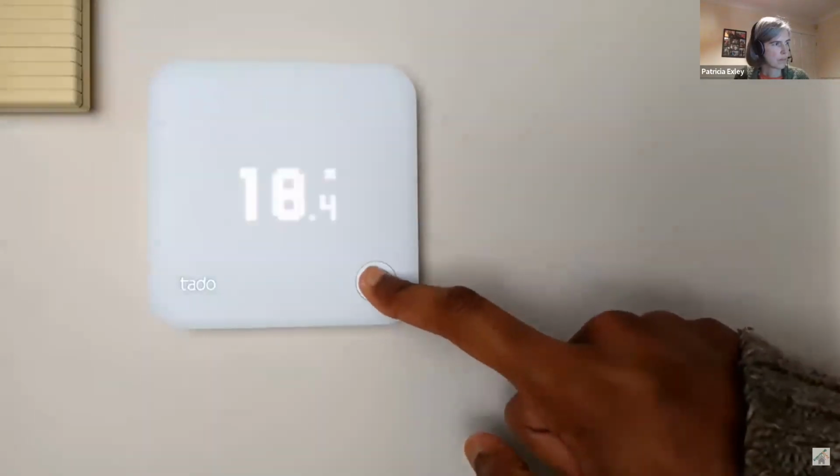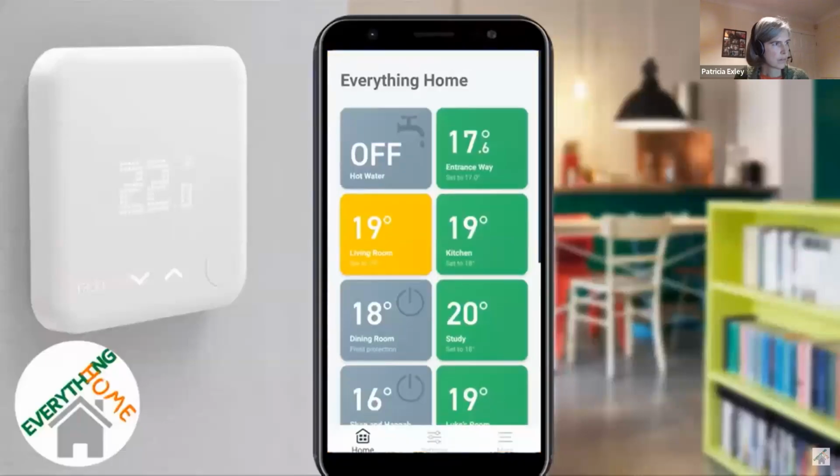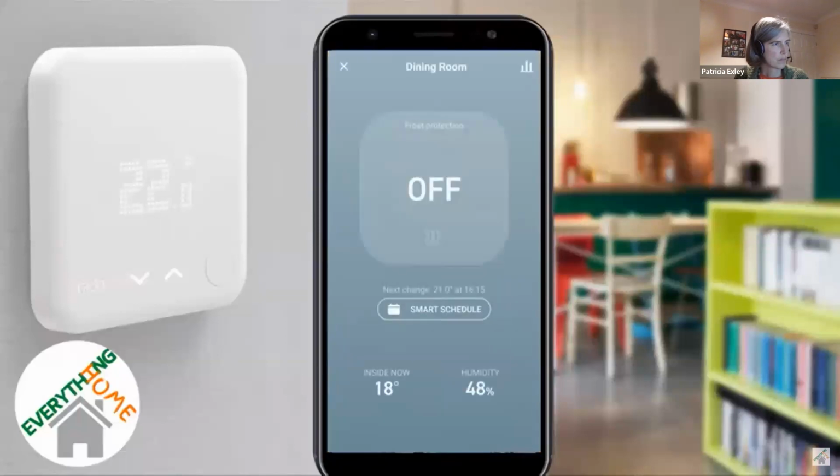We've recently installed a Tado Smart thermostat with individual smart radiator valves, allowing us to turn off the heating in unused rooms on an automatic schedule.